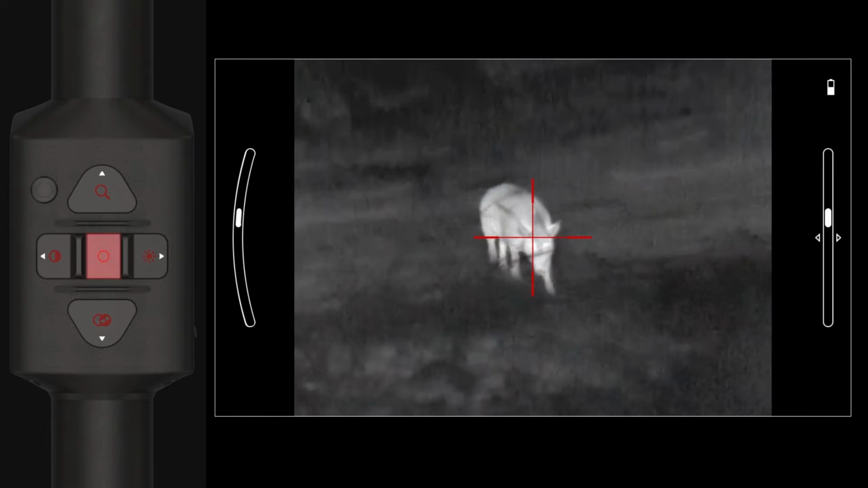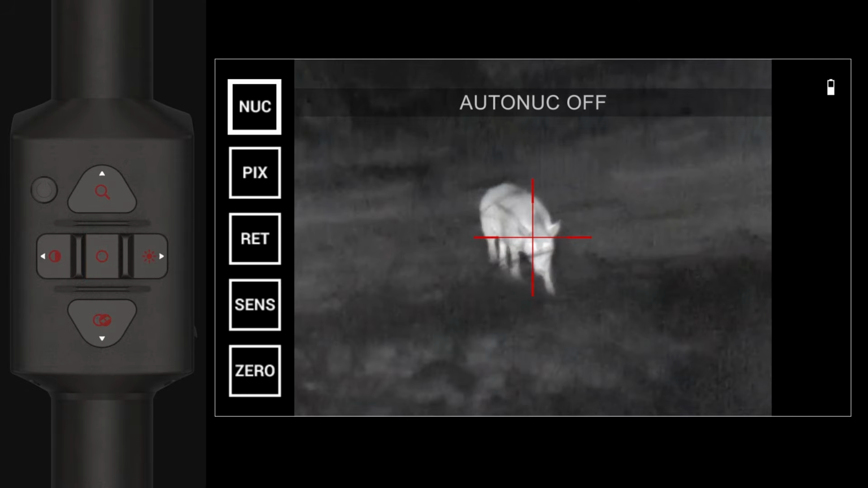A long press of the OK button, 1 to 2 seconds, will open the menu. The menu will appear on the left side of the screen. You will see the following icons: Nuke, Pix, Ret, Sense, and Zero.